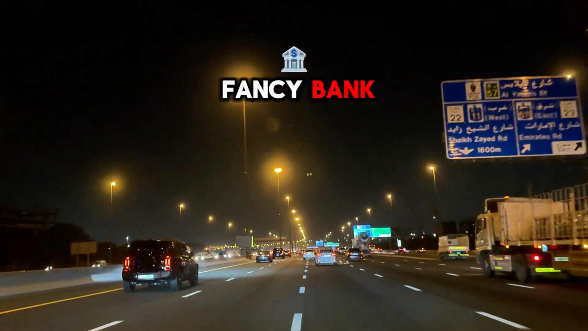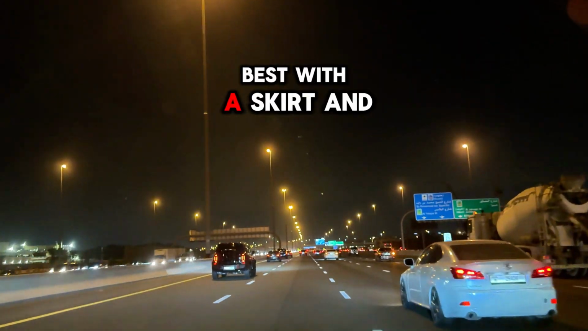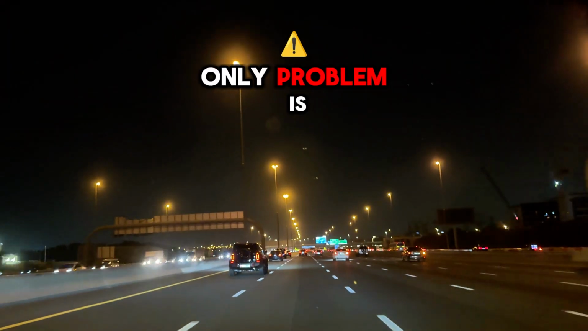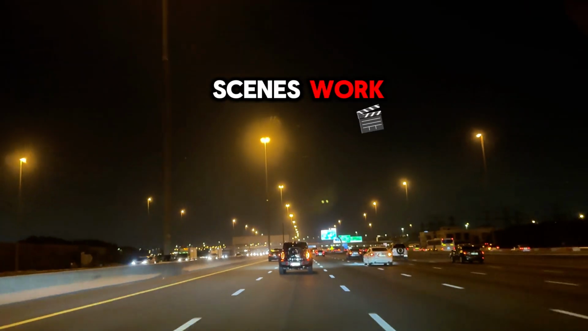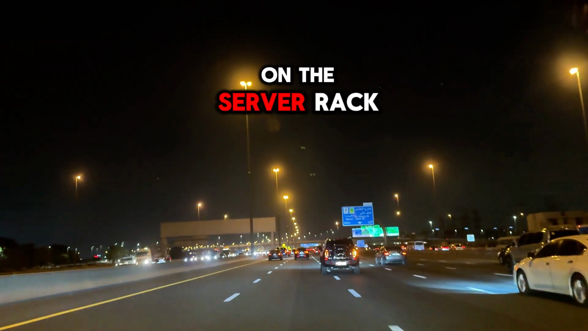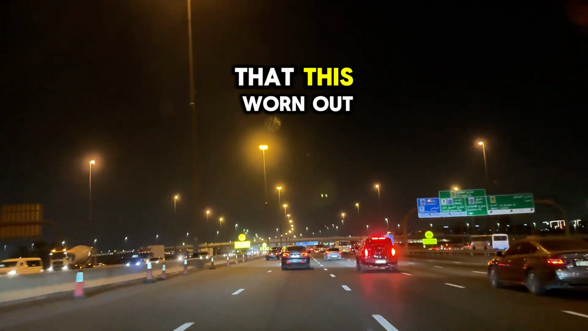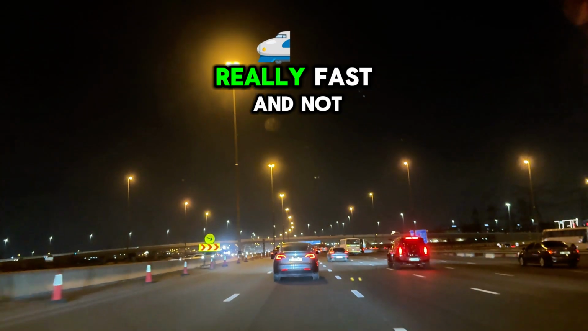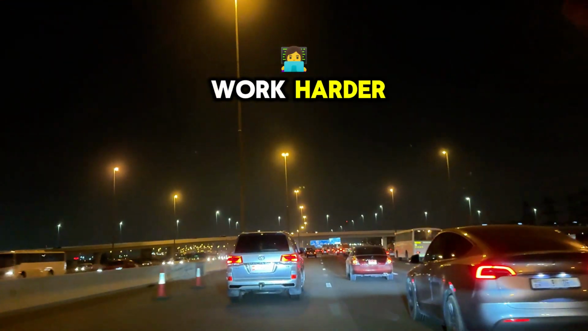Since it was a fancy bank, everyone should be in a suit the whole time, to let it look professional, best with a skirt and high heels. Only problem is when you work in the first level support, you need to do a lot of behind the scenes work. Like slipping under the desk to repair cable management, doing work on the server rack, and doing lots of other activities that make you dirty. You can imagine that this wore out my business clothes really, really fast. And not only that, they were so impractical and really made my work harder.